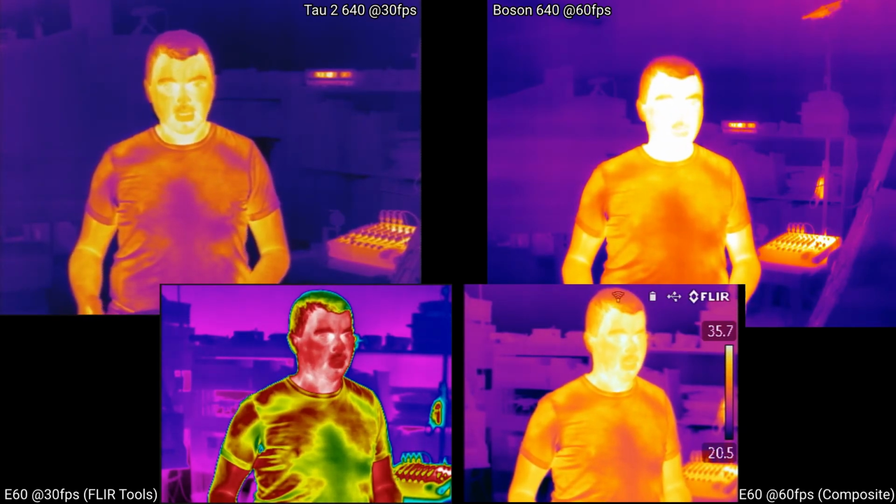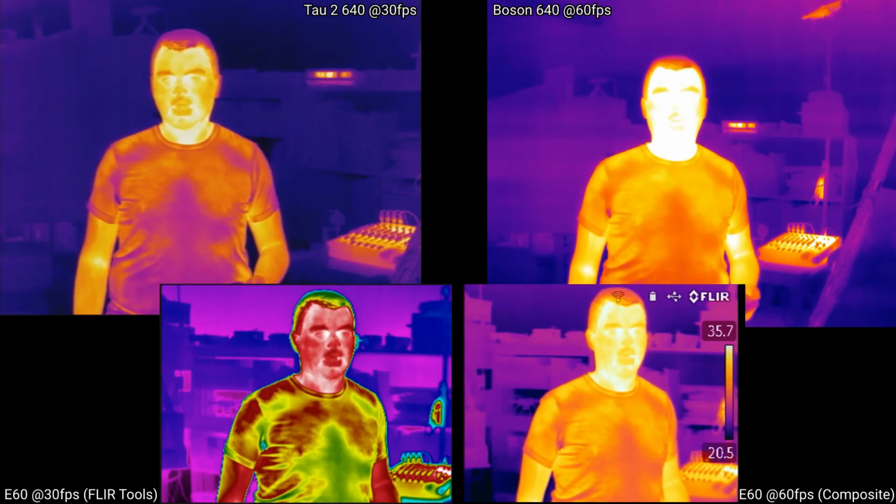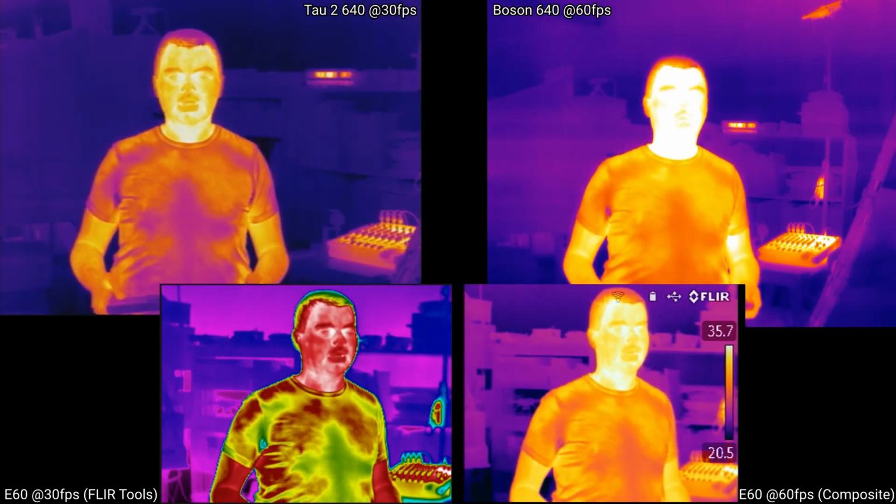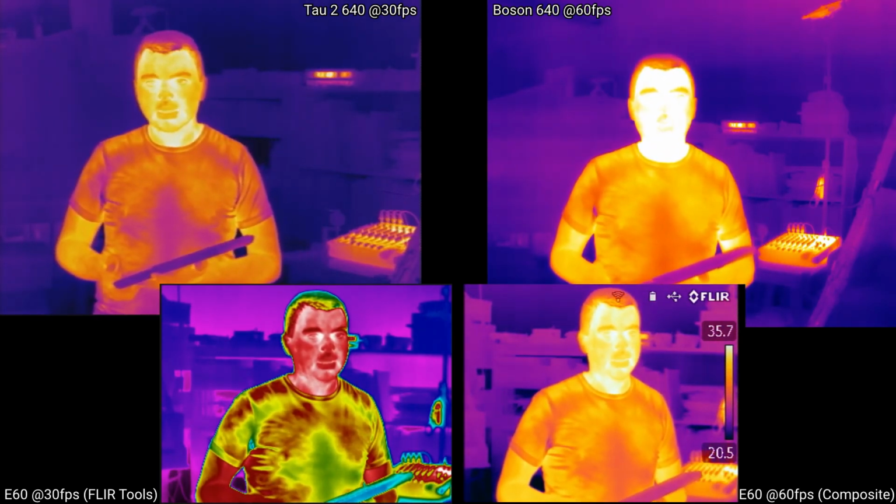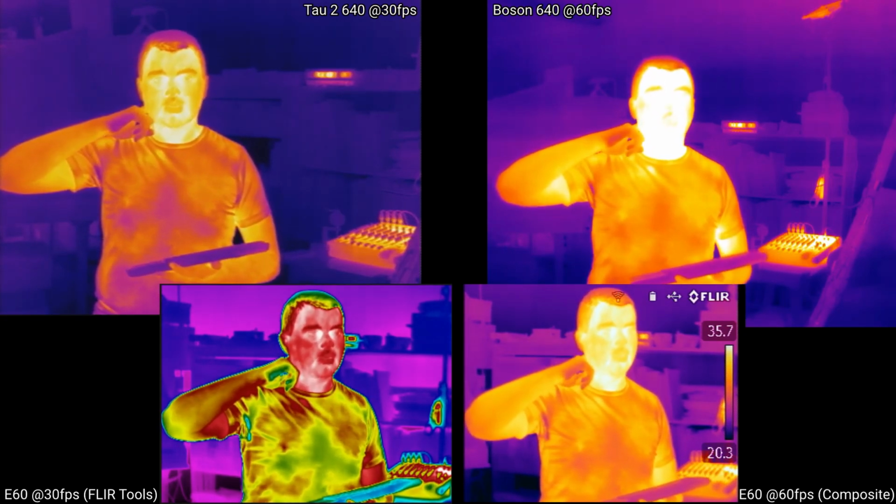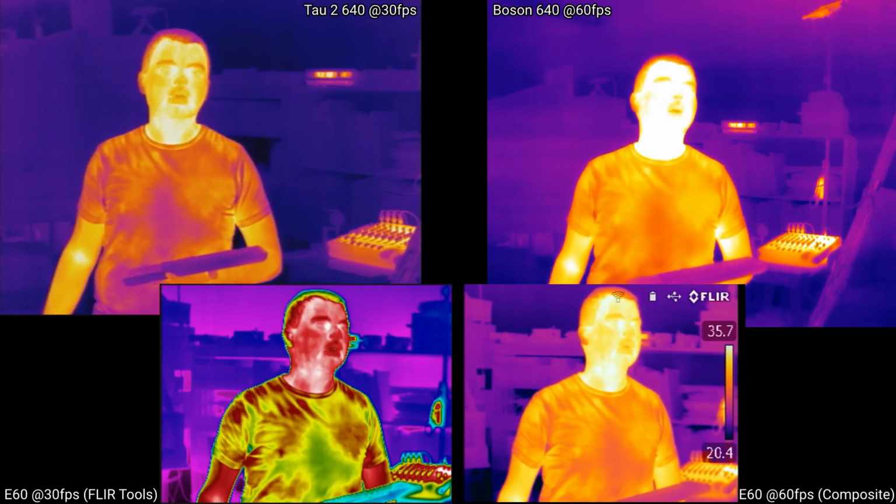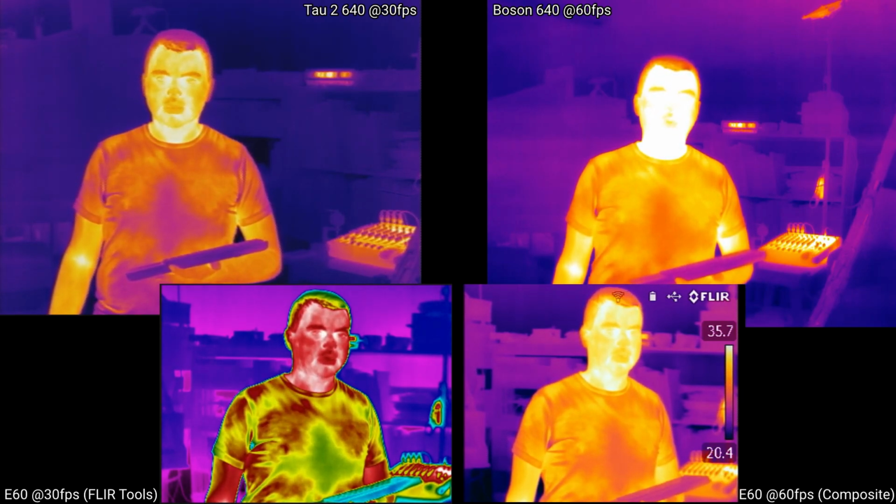The Boson 640 is very capable, and if size is the critical factor, there's no choice. It's tiny, and it's great for that. But there are some image quality issues with it. It's got more post-processing options, so if you're just looking for object detection, like picking out people or objects and their shape at a longer distance, it's probably a better choice than the Tau 2, because even with the lower sensitivity, it has more post-processing that it can do to get you the clarity of that object. But for just thermal measurements, it's probably not the core of choice. It's too bad.